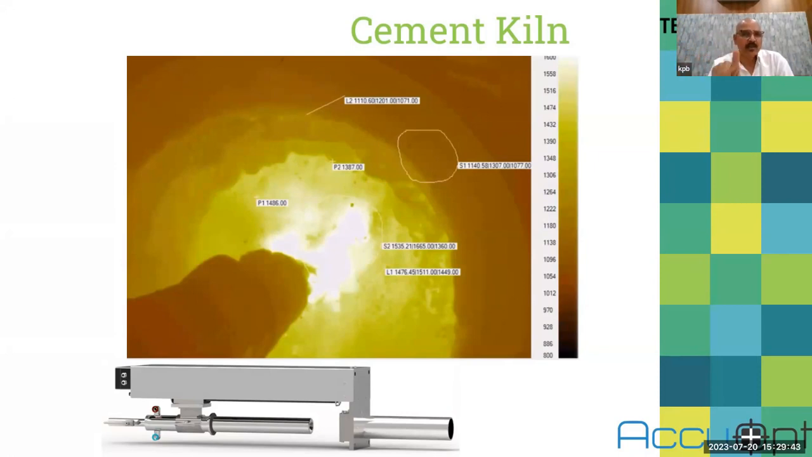So by seeing all this information, the operator sitting in the control room can take a decision on how much fuel he needs to inject so that the clinker is formed properly and he achieves the required temperature. So this is a very good tool to take a decision about the consumption of energy. If you are using a normal camera, you can just see the process. It doesn't give you an idea of the temperature of the clinker or flame. So you are burning your fuel randomly.